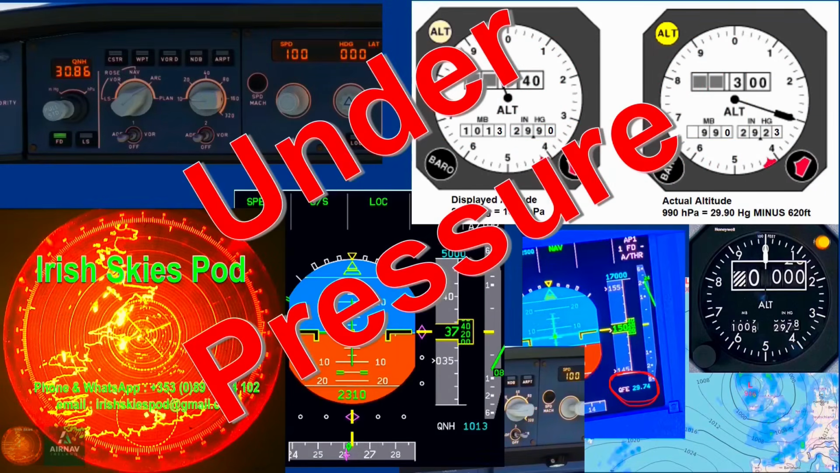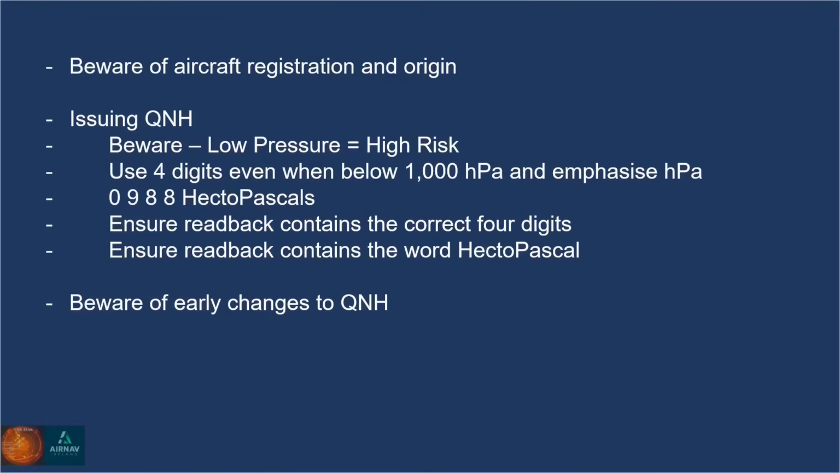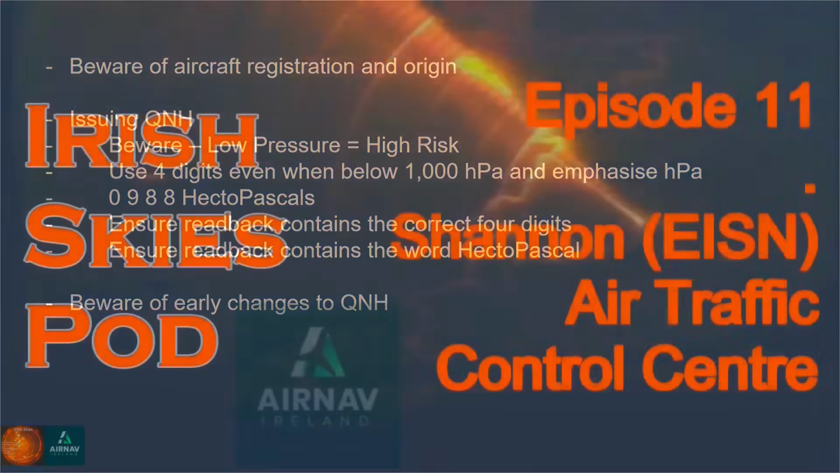To try and eliminate such errors, our controllers will always issue QNH in 4-digit format, always include the word hectopascal, insist on the word hectopascal being included in the readback, and will monitor the descent of each aircraft, and if they suspect that the incorrect QNH has been set, will challenge the crew and if necessary break off the approach.